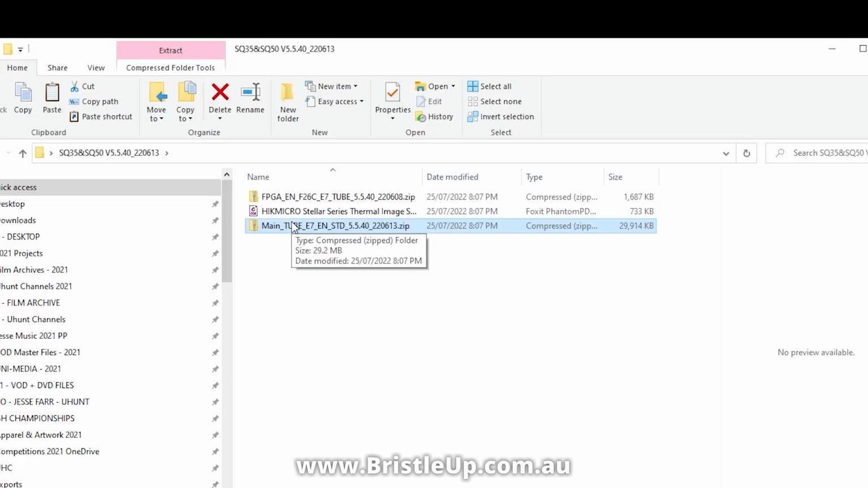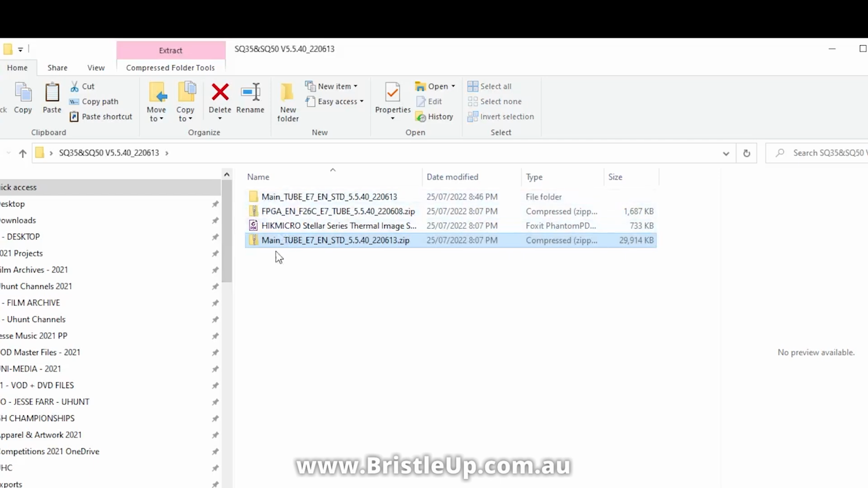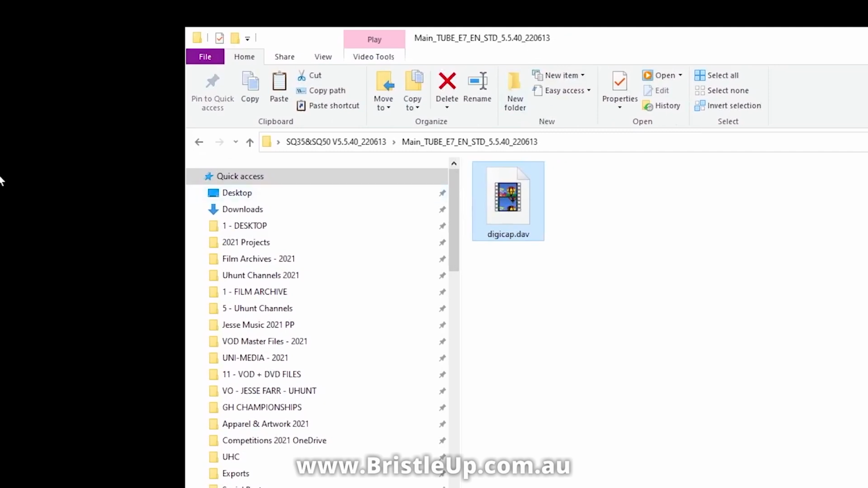So we've got the main one here. We do that one first. We unzipped it and we have our file there. So what we do is we copy that onto our Stellar. We turn the Stellar off, then turn it back on, let it run the update, and then once it's finished, we come back into the computer.